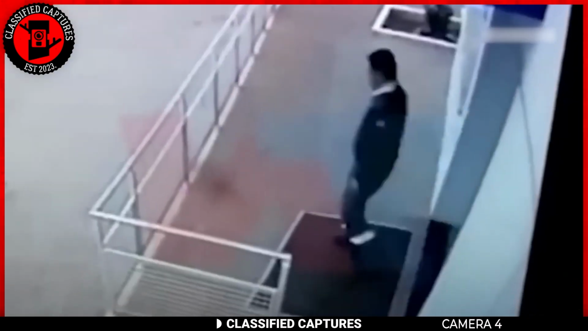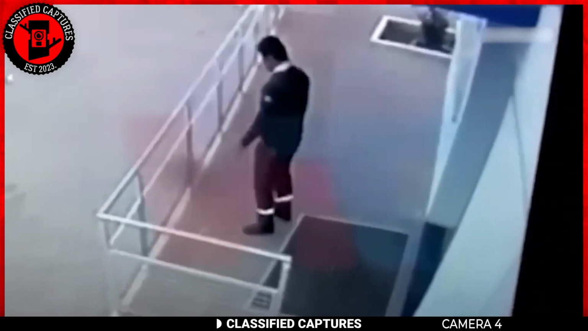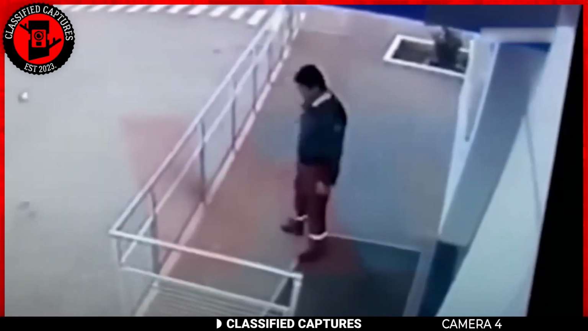A worker in a building noticed a dark entity floating by the railing outside, so naturally he came out and attempted to kick it. You can even see that dark mass of smoke there as he did so. The entity floated away from the railing.